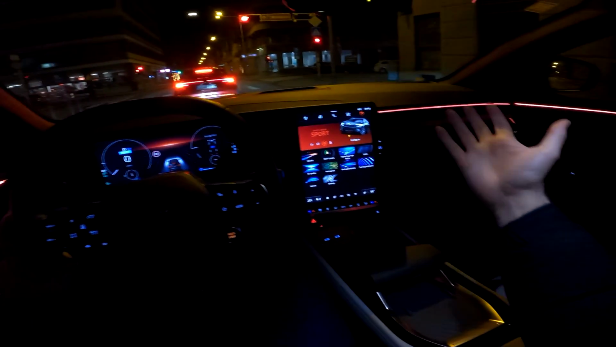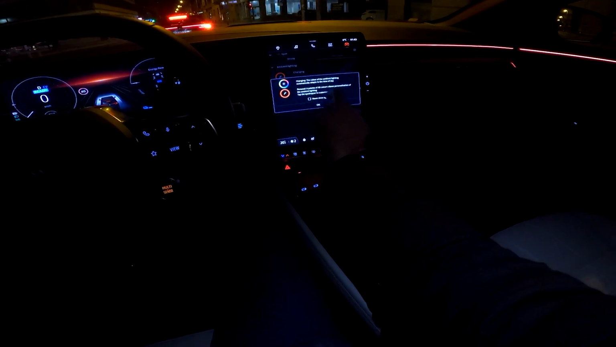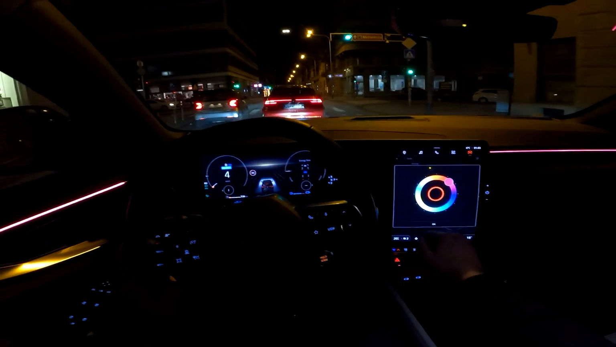And of course the ambient lights, you can change any color that you want, for example. So if we go to ambient lighting, you see different colors are available.